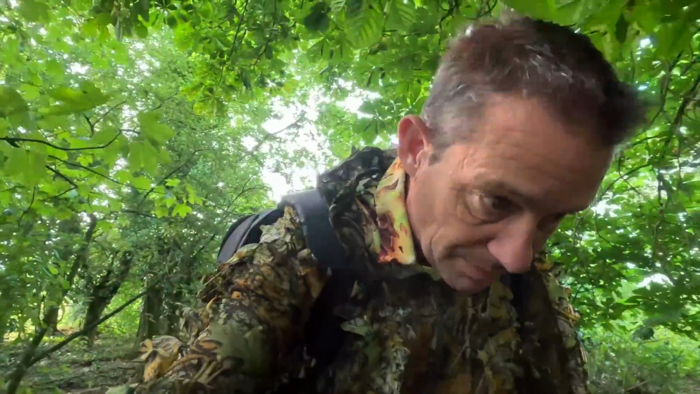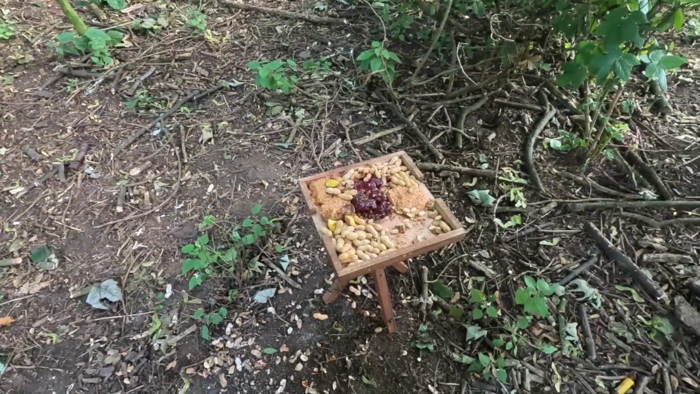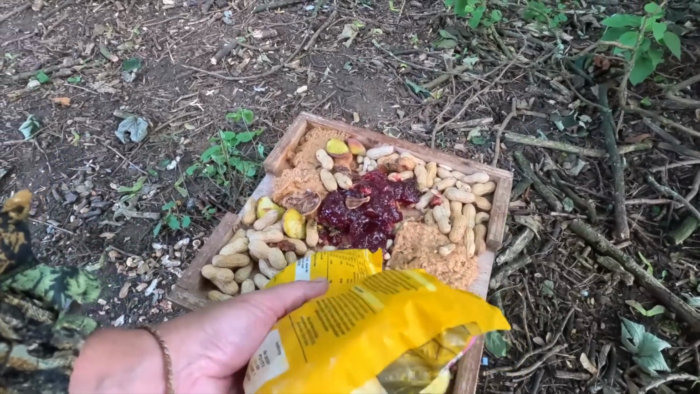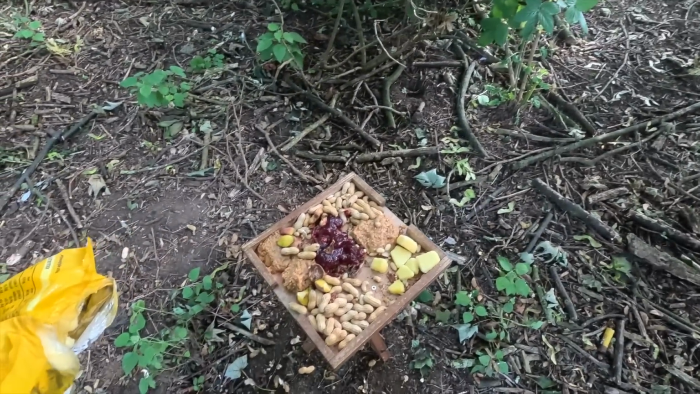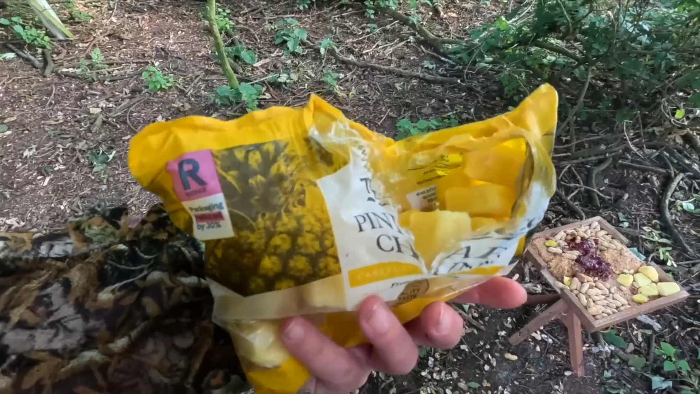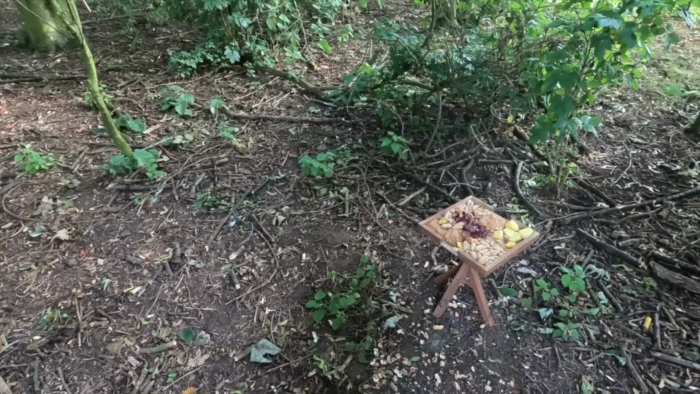But I will add to my table. I've got the pineapple chunks now, haven't I? I've got to put them out. They might not even like them. We won't know, will we, till we put them out, so I'll pour them on there. Oh my god, the amount of wasps now, as soon as I've put that down, they've gone balmy. I think I'm going to leave it at that. Just put a few out, save the rest. I'll put these back in the freezer. Bring these probably tomorrow. Yeah, there's a lot of wasps in here.